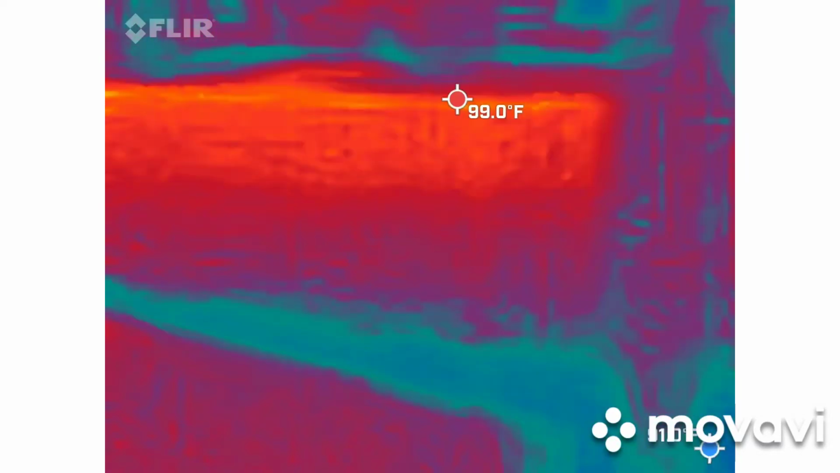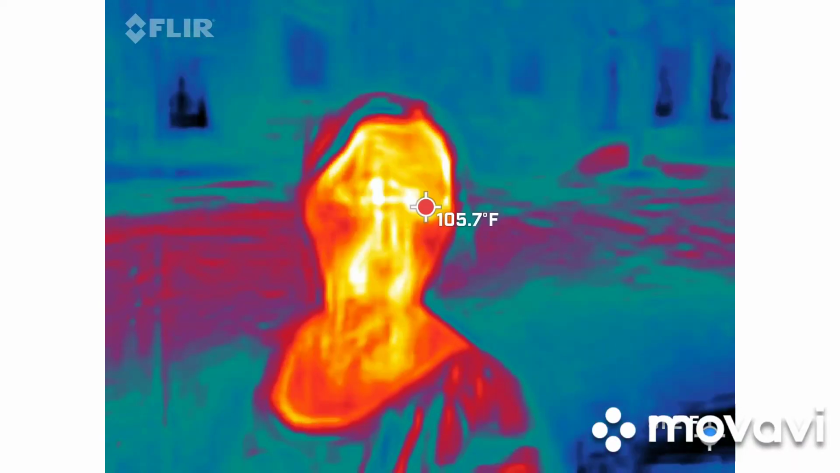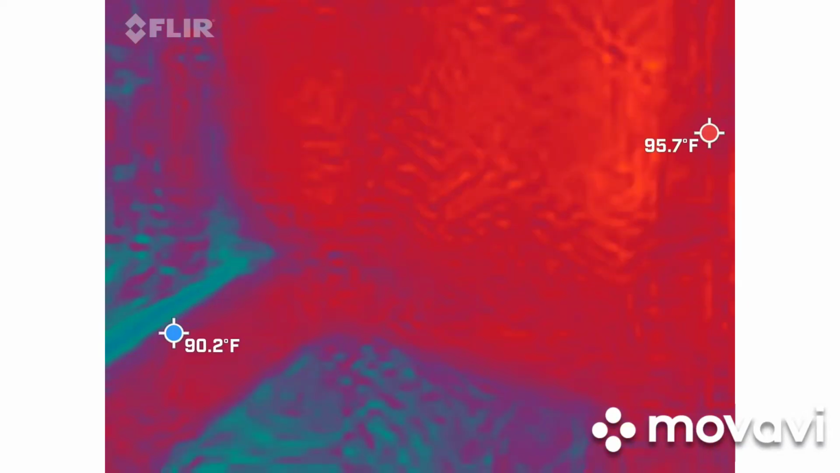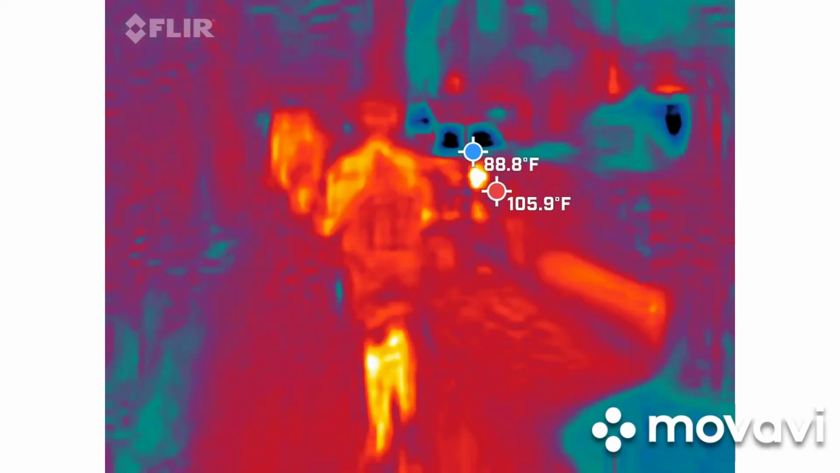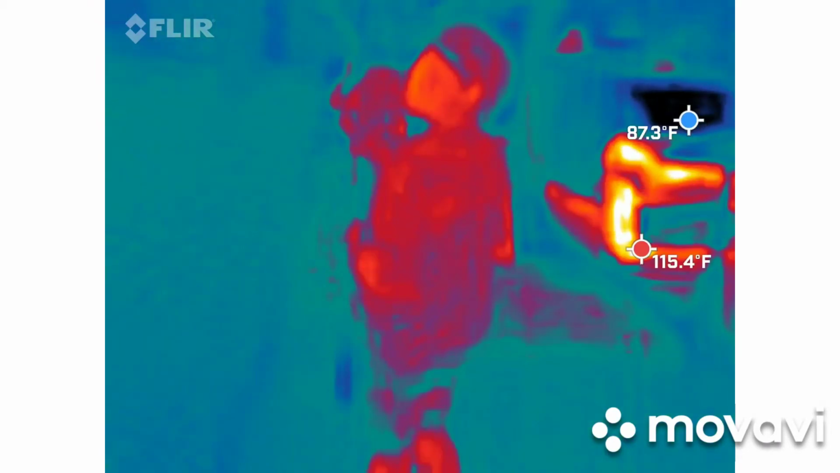Let me know when you have to fart. We'll get this on here. I thought that car was flipping out. Anybody needs a fart, you just speak up, because I can catch it on here.